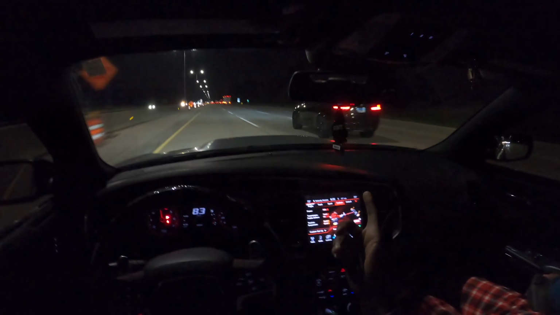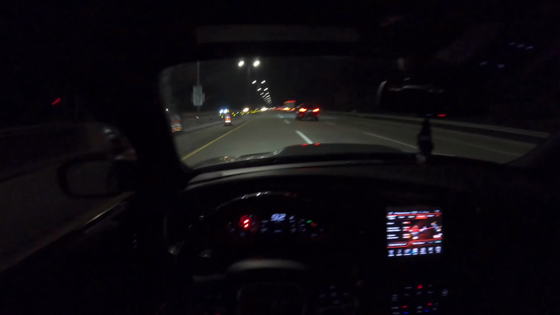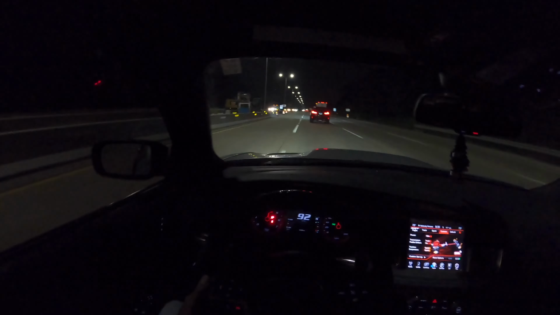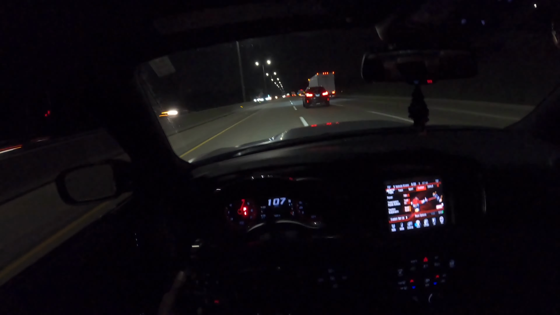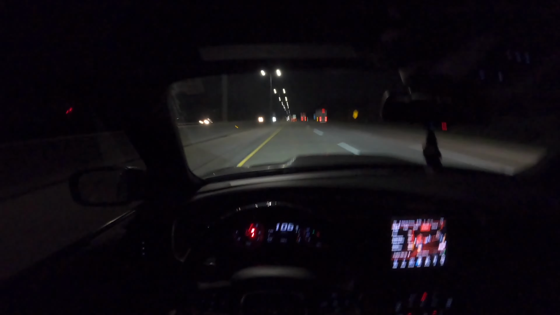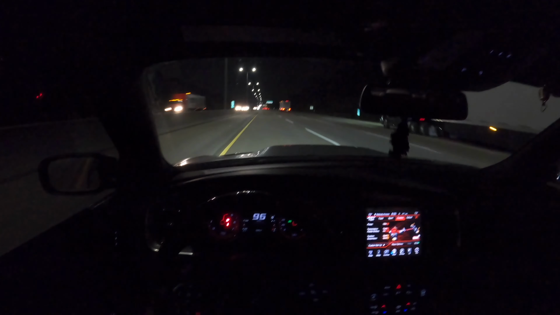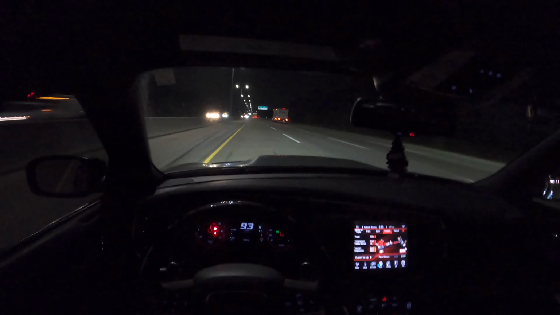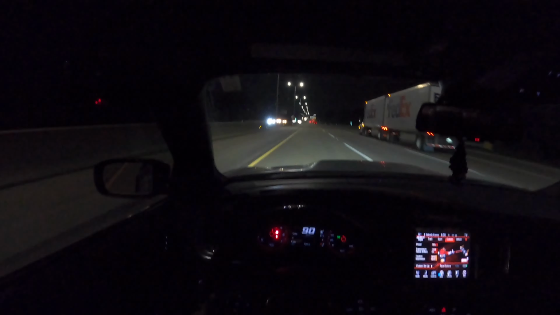Look at the BMW truck, he flying in that. Oh, that's an M. That's an X5M. He still don't want it though. He done made me lose track of what I was gonna say.